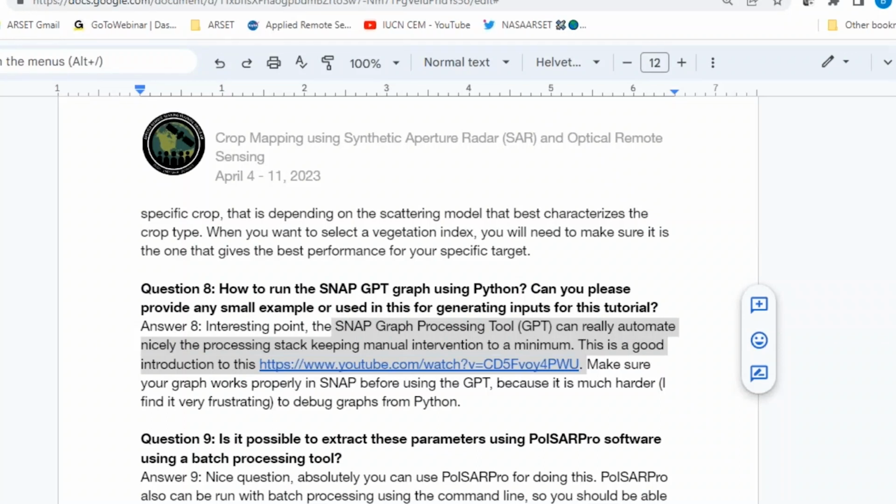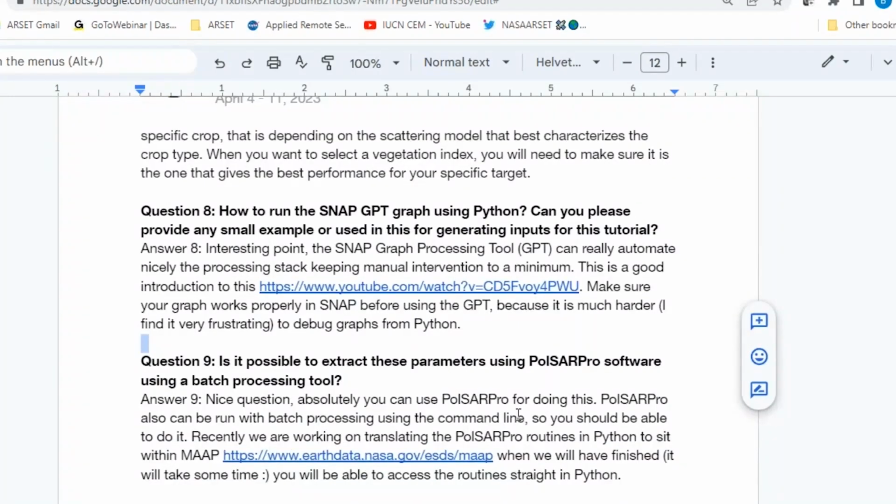It is a little bit fiddly at the start because, especially when it crashes, it's hard to debug. I would redirect you to this training on YouTube so you can start having a look at what it is. When you debug your code, make sure that the graph works very well in Snap already. So try it for batch processing on a few images and see if it works okay, and then you try to approach it in Python.